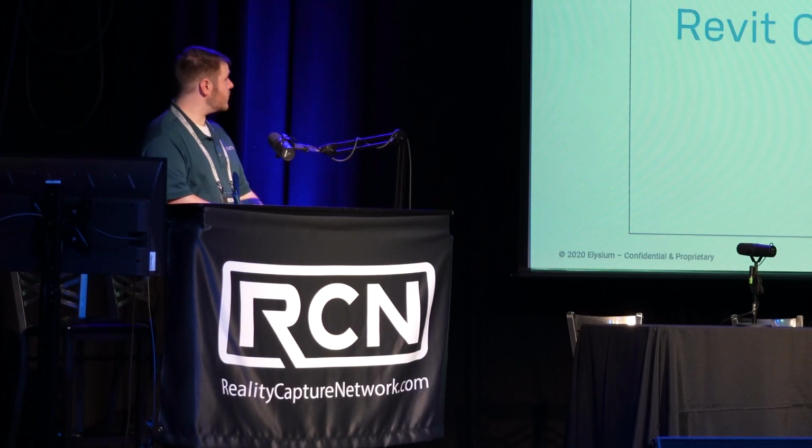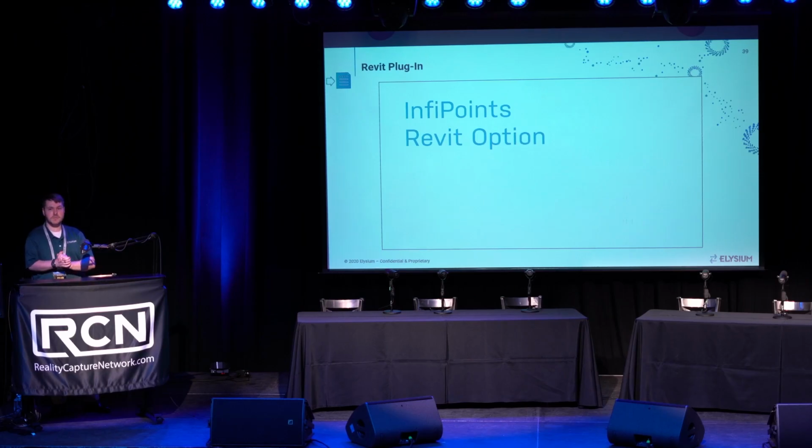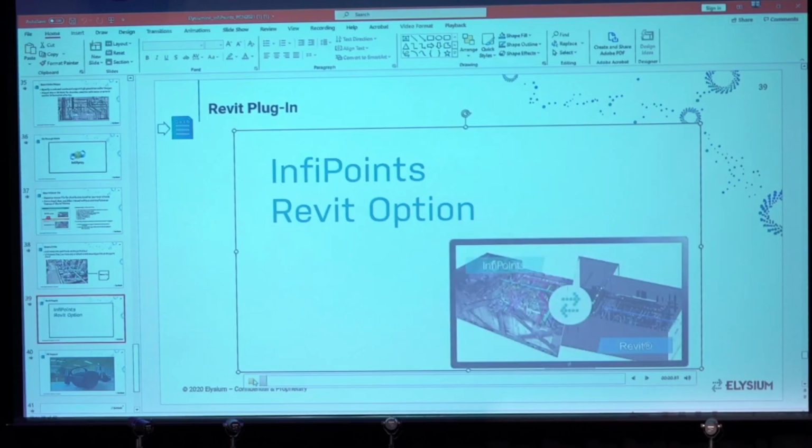So I said it a little bit earlier, we were going to talk about the InfoPoints Revit plugin, but for our InfoPoints Revit option, the idea behind it is to generate the models using the point cloud within InfoPoints. And then once those models have been generated, we can use a Revit file out of InfoPoints that can then be consumed by Autodesk Revit and turned into native Revit capabilities.